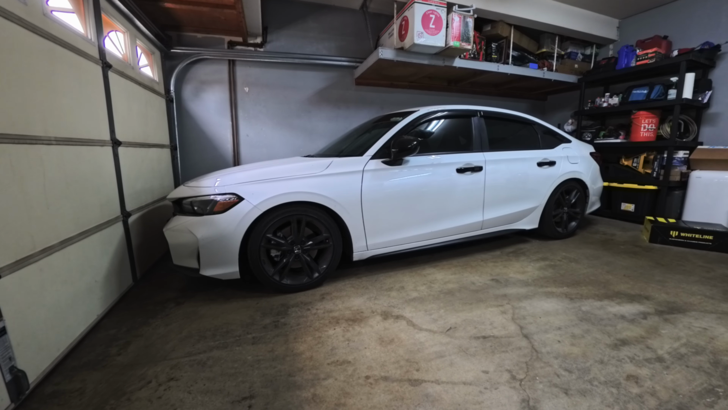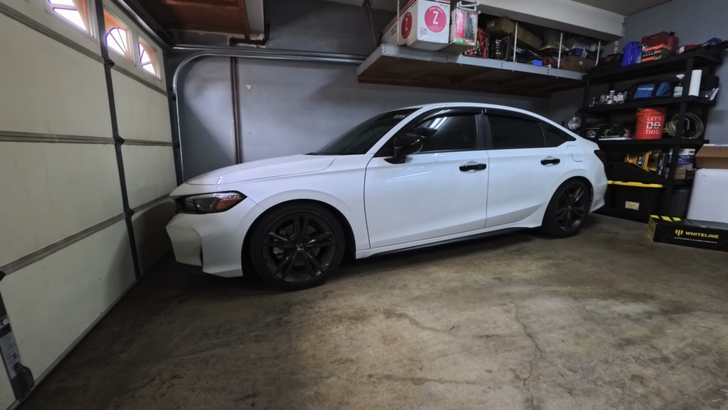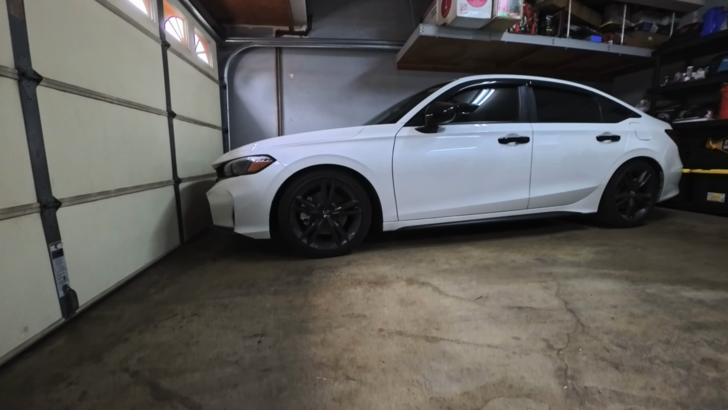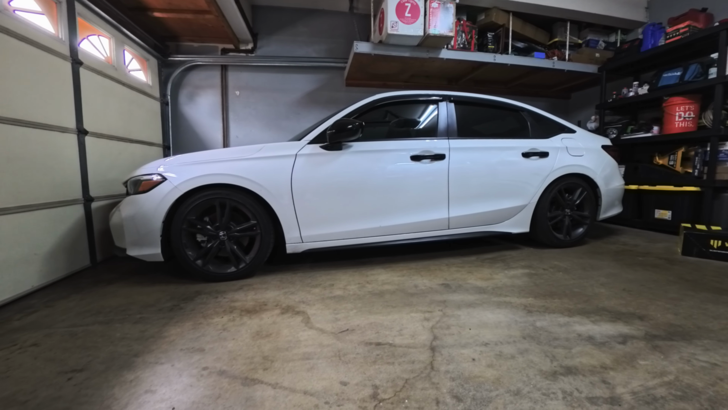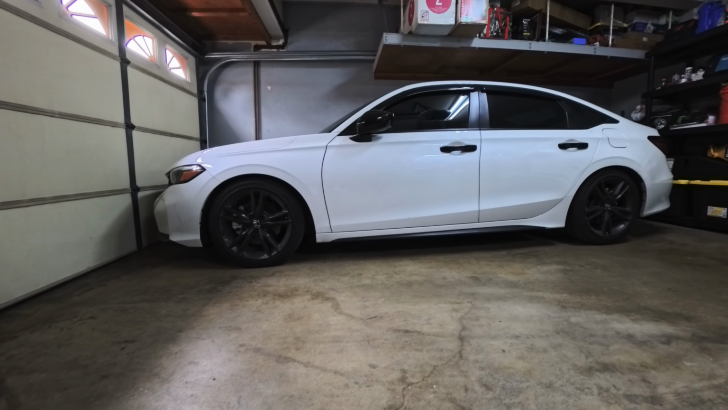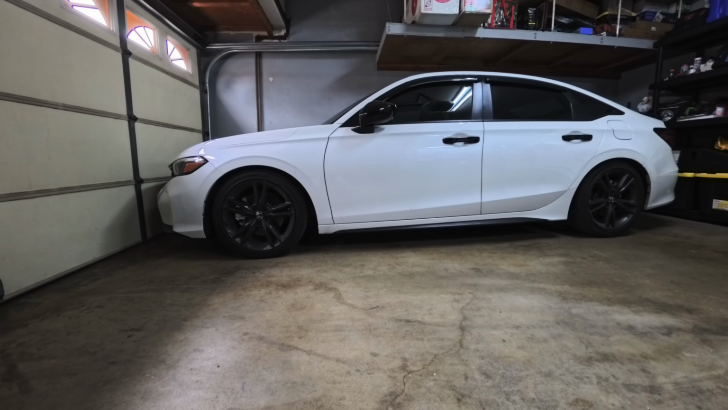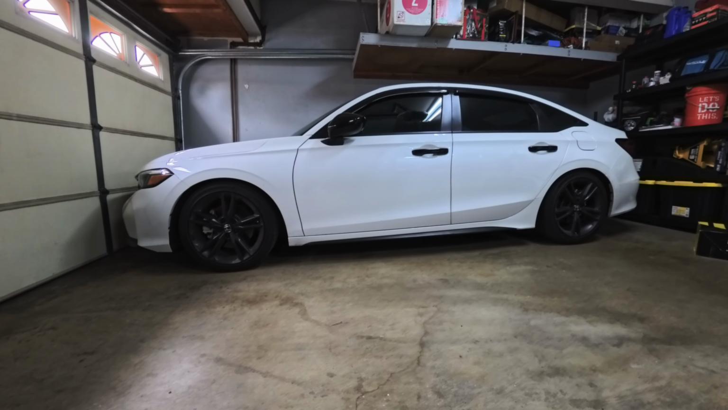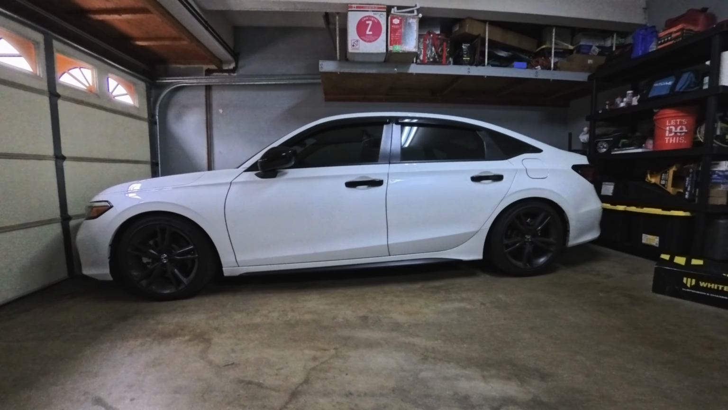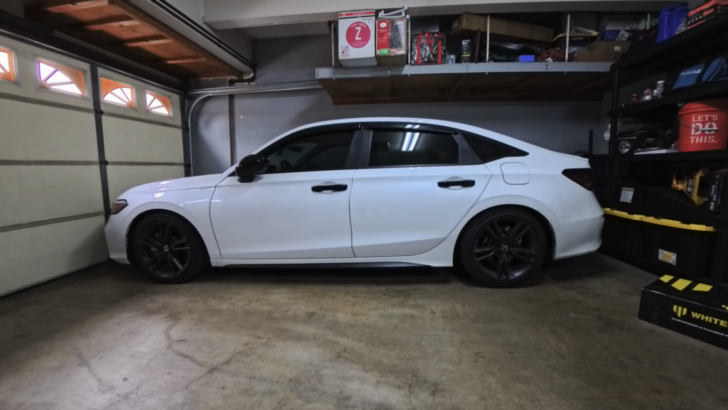So they were great, but I needed something with a little bit less drop. So I went with the Whitelines again, 20 millimeters of a drop. The car looks amazing, and it feels great as well. So the spring rates on these Whitelines are 4.7K in the front. And we did lose some stiffness in the rear at 5.1K, which is fine. Honestly, the car feels like stock in the rear. That stiffness is still there.